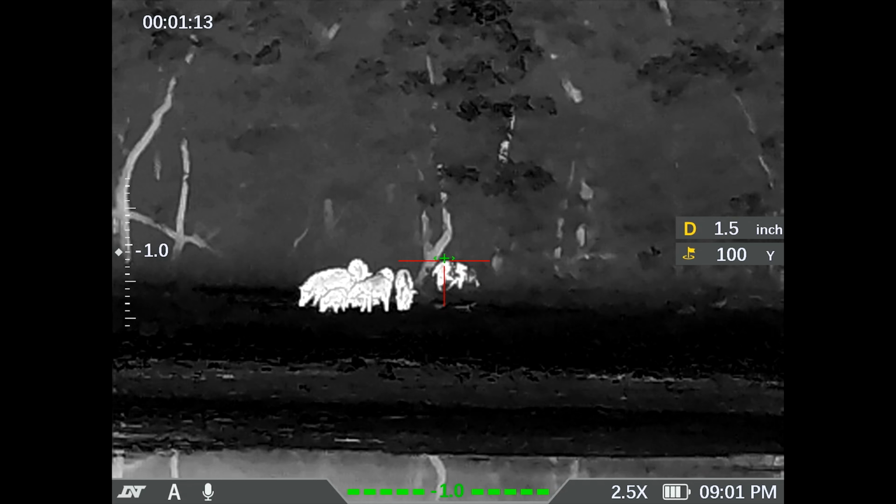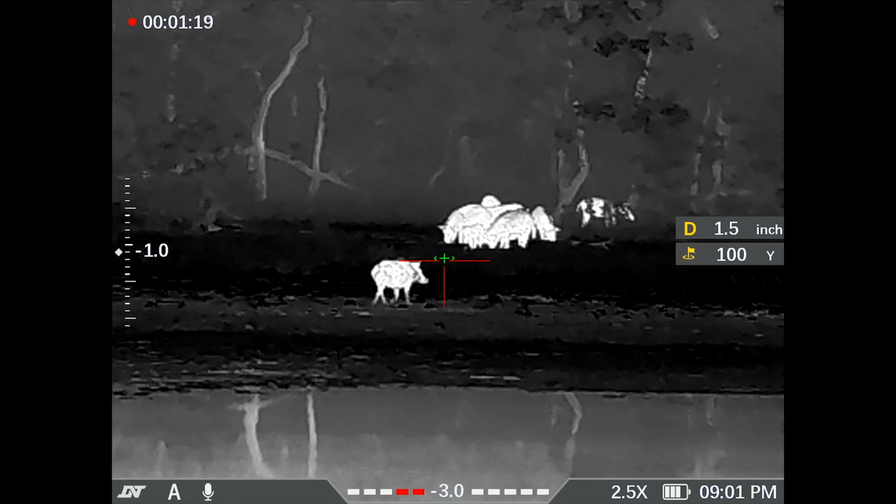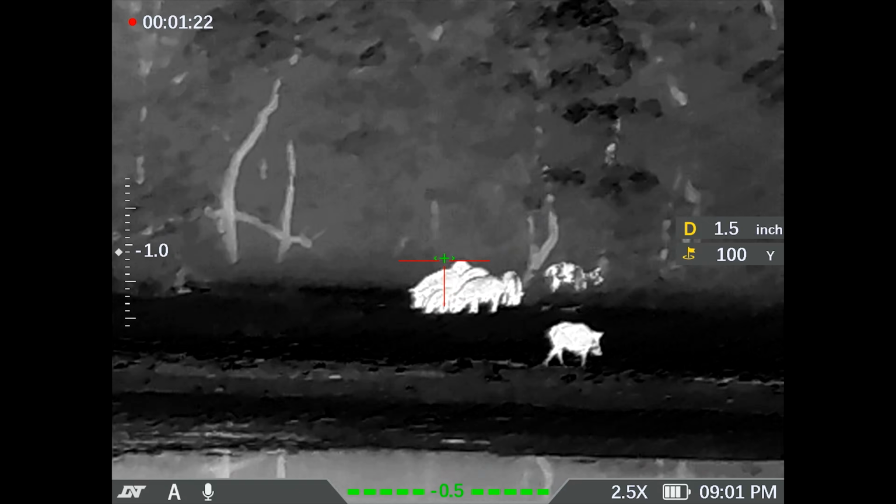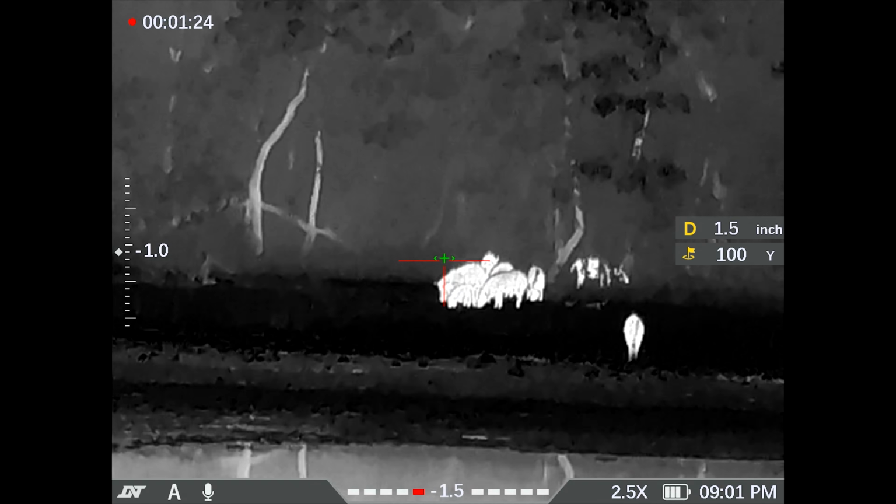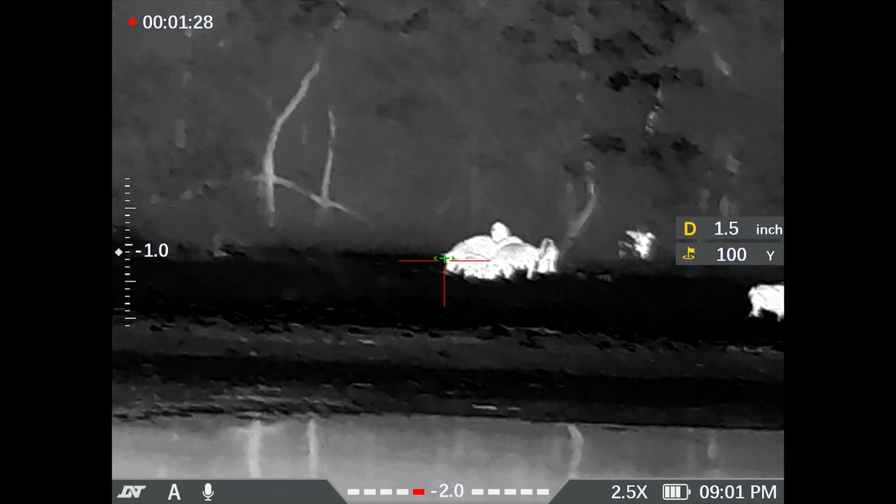Okay, so that piebald one right there is going to run back into the woods. This isn't a good situation because if they run into the woods, I'm not going to be able to get any more. Maybe we just shoot one. See what happens. I don't know. Let's just wing it. Here we go.